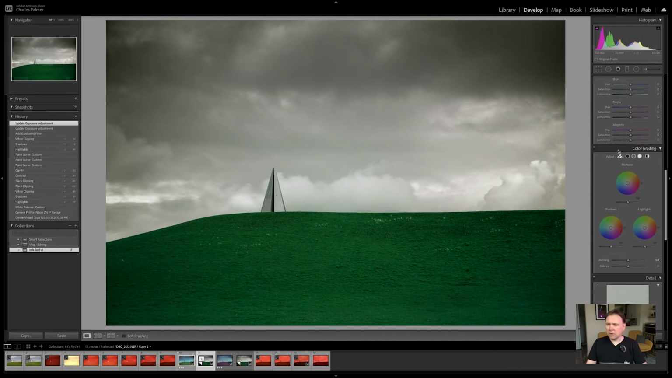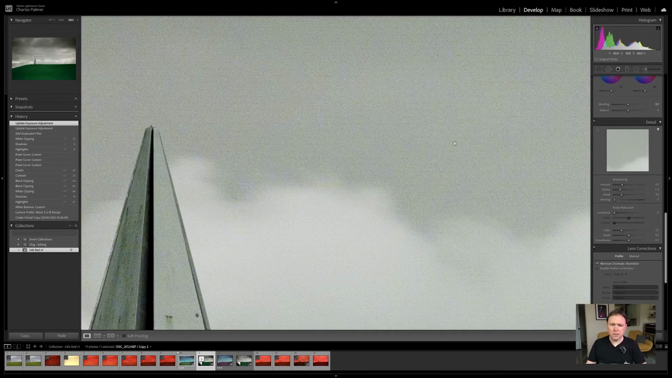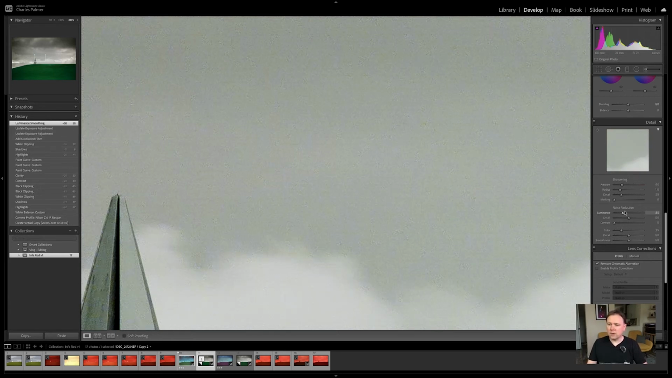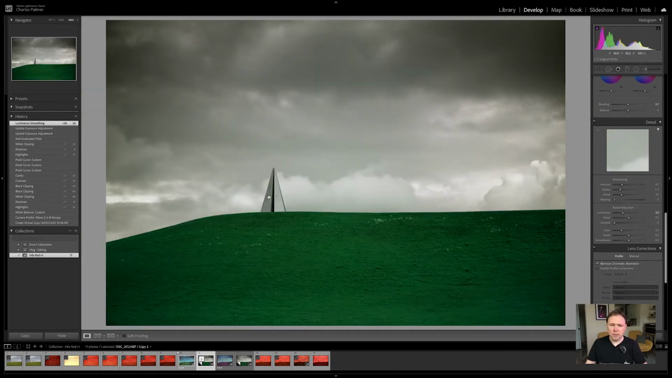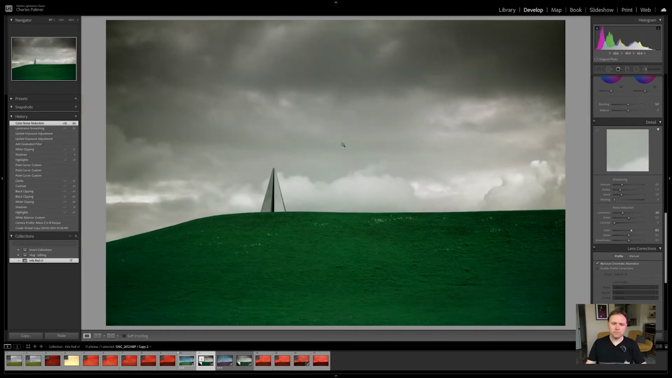And I'm going to run down to noise reduction. If I zoom in, you can see it's not the cleanest of images. I think some of this noise is caused by the filter itself. So I'm going to push up my noise reduction to about 30. I wouldn't normally go this high on the noise reduction, but I think in this case I'm going to need to. Zoom back out, let's just check on here. I reckon let's just add a bit of colour noise reduction as well, just to take out some of that yellow tinting that we're getting. There we go, I think that's looking a bit better now.